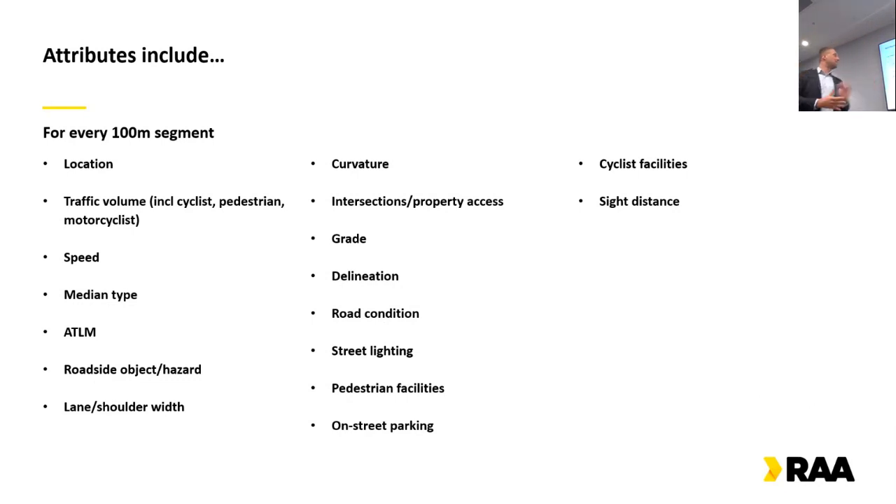So just as an example of some of the attributes to get a bit of an idea, I won't go through the full list. I'll discuss them a little bit more over the presentation, but things like the roadside hazards, the speed limit, the curvature and the geometry of the road are all really important factors that go into producing a star rating. And when we talk about roadside hazards, we look at the distance.